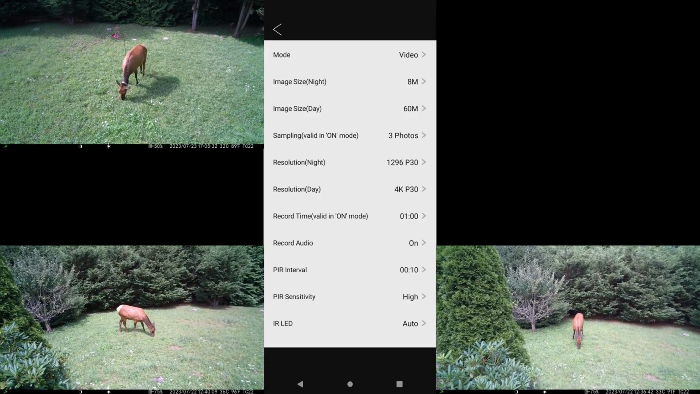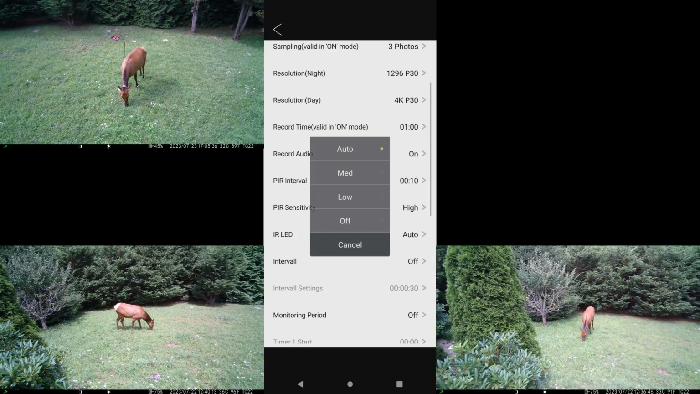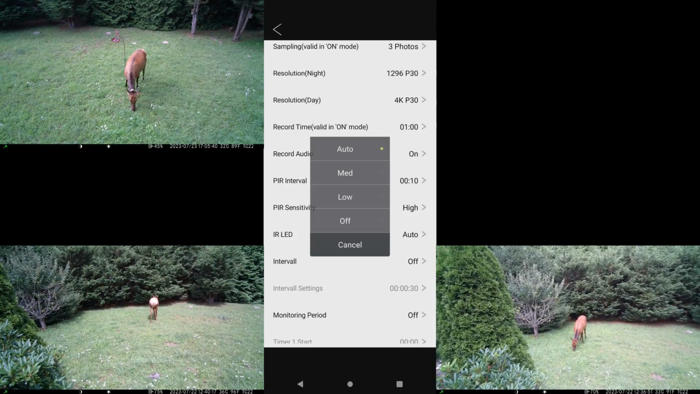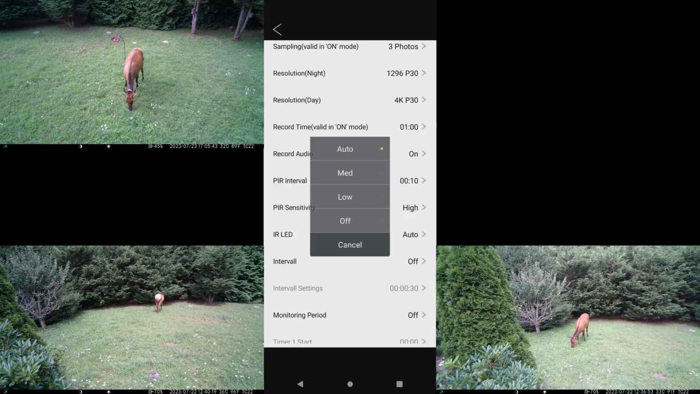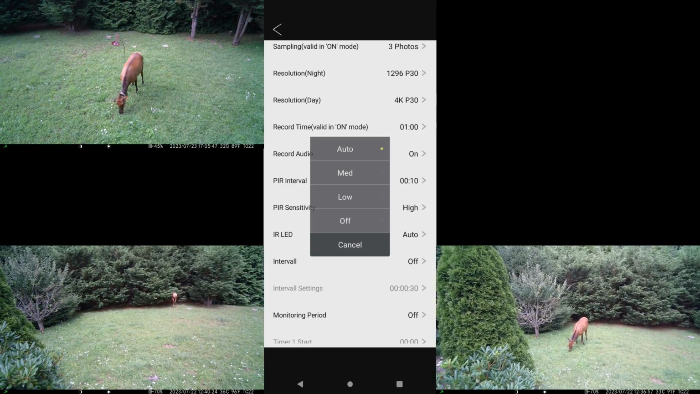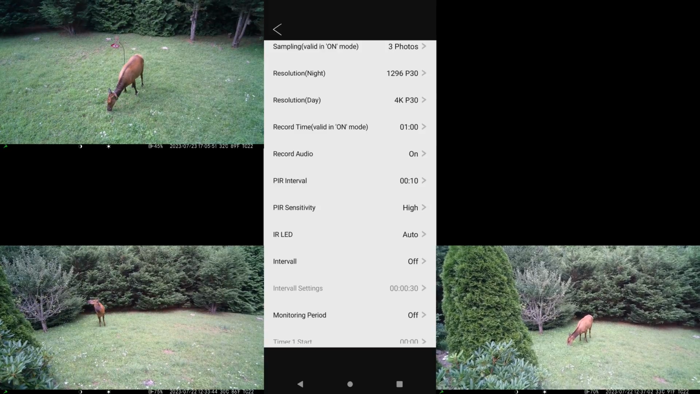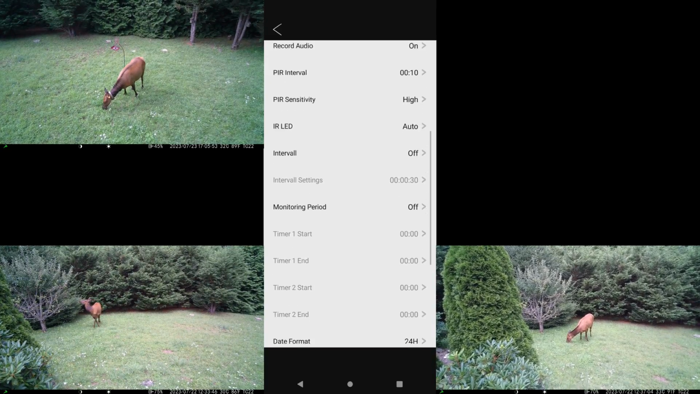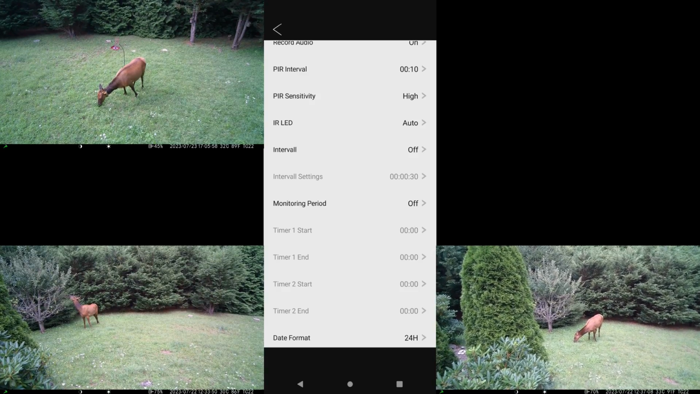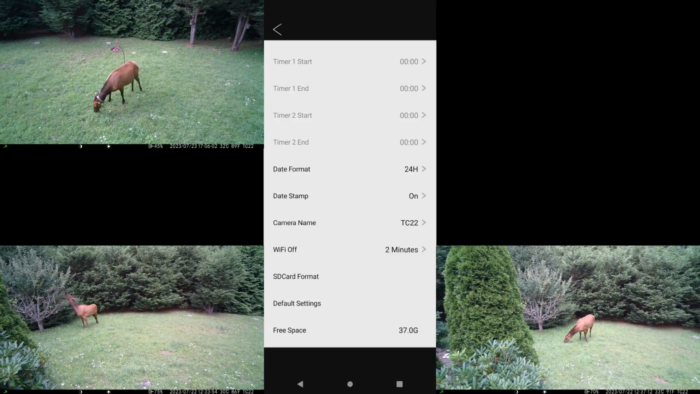PIR sensitivity, I usually have that on high. IR LEDs, they've been working pretty good on auto, but if you have a situation where you know that your target of interest is going to be very close to the camera, auto may work well, but you may want to turn it down to low so that you don't overexpose the subject that you're trying to catch. And you can set interval settings and time lapse and a monitoring period, specific times of the day. That's all standard procedure for all the trail cameras that I've been testing over the last few years. And we're looking at the TC22.